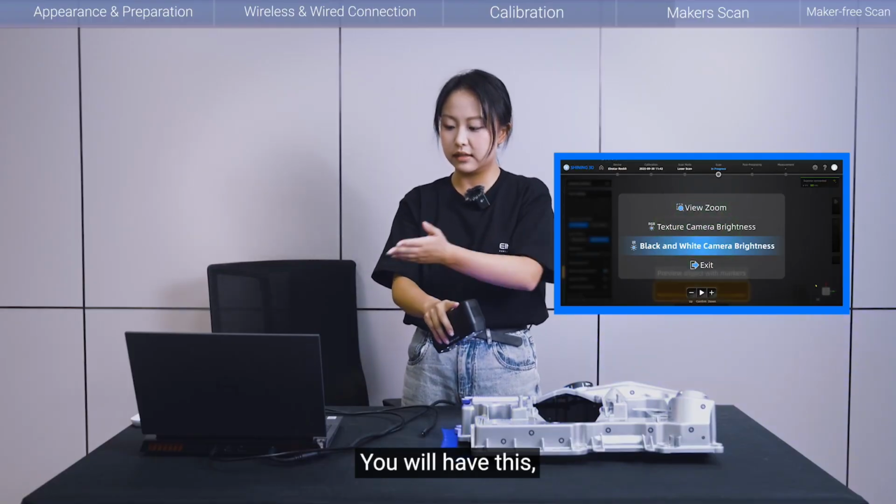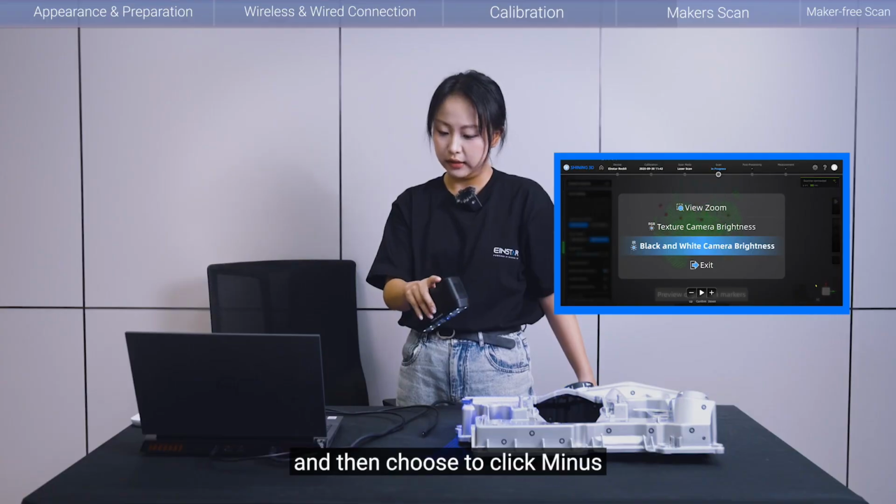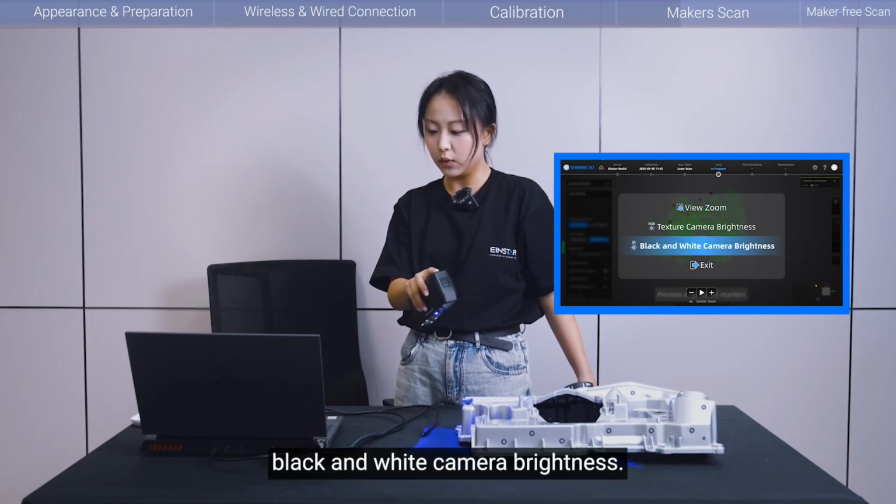You will have this multifunctional window, and then choose to click minus or plus to select black and white camera brightness.